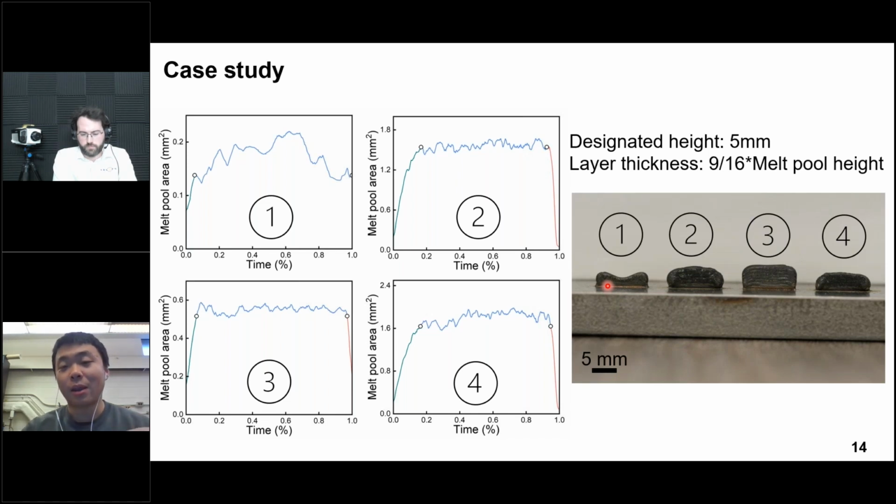And even comparing the height of the thin wall, we can see case study 3 has the highest accuracy, which means we should not only use the building rate as the indicator for the printing quality, we also need to care about the printing stability. So one thing I want to mention here is the printing stability can only be analyzed from a high-speed IR camera. The reason is that a high-speed IR camera has two advantages.